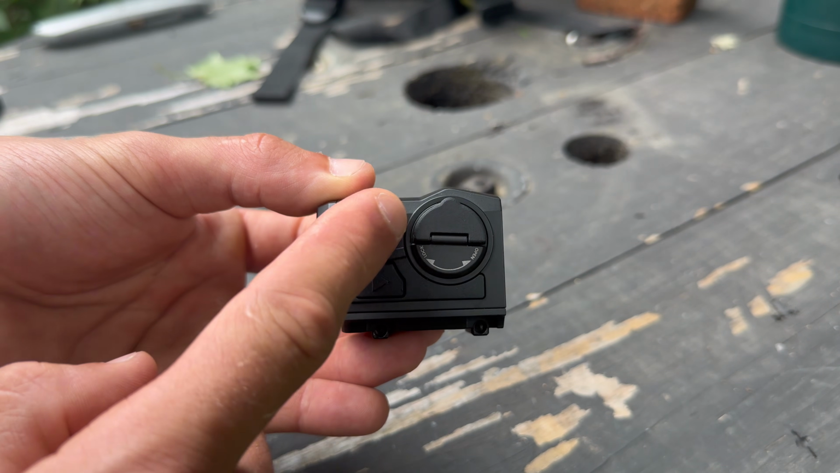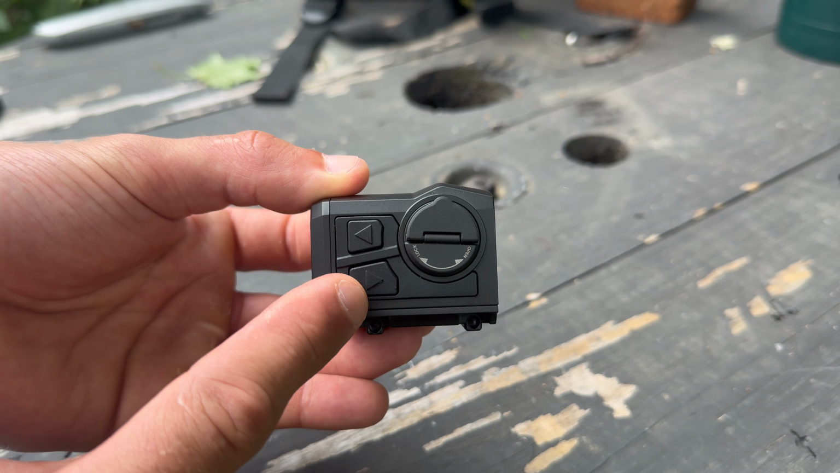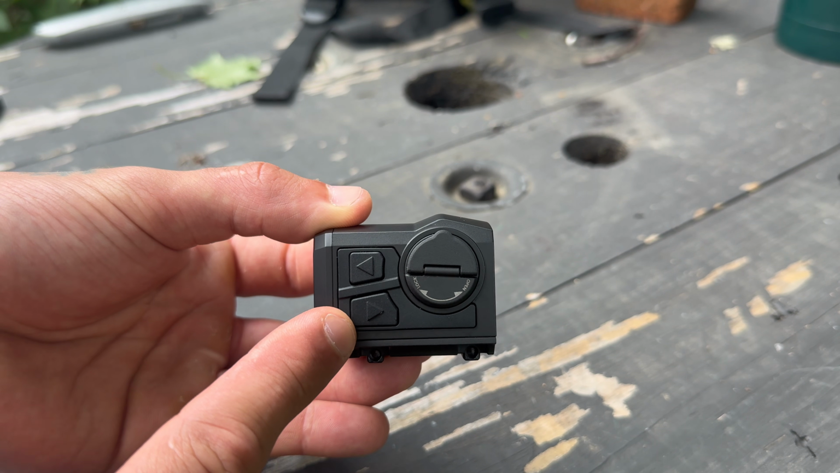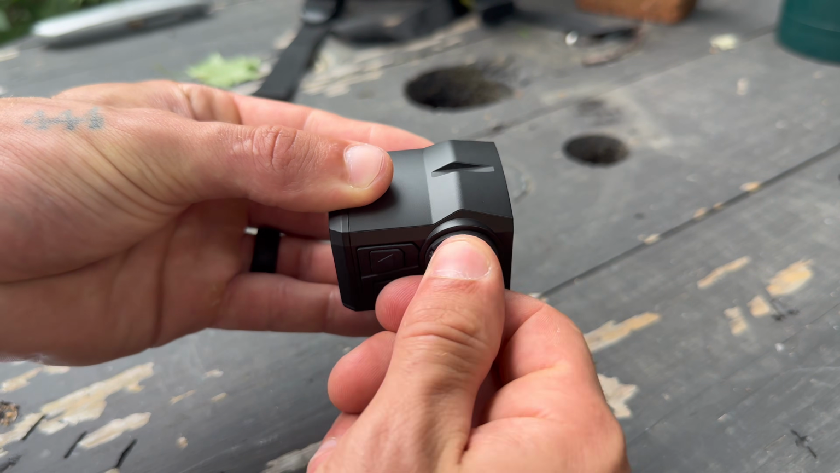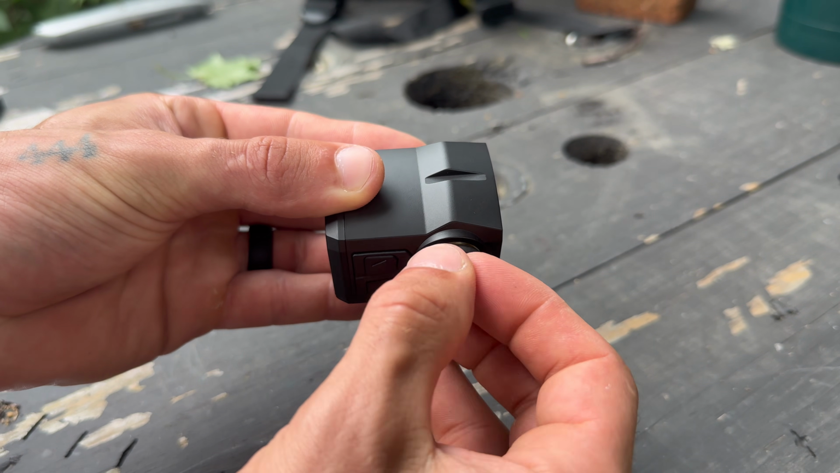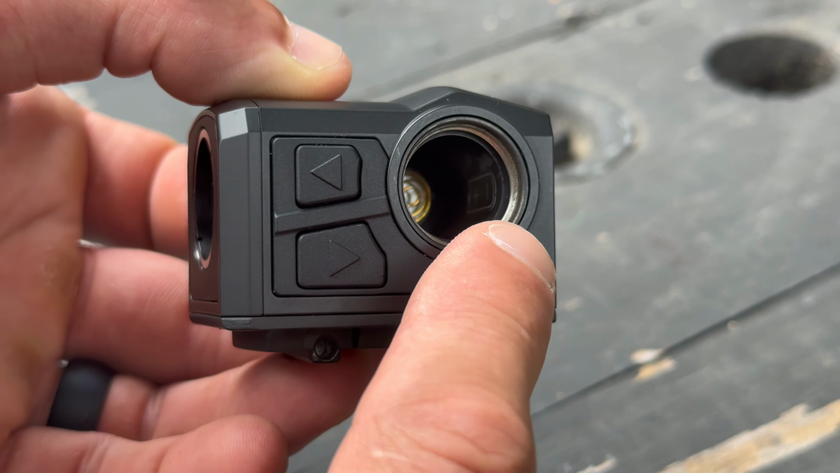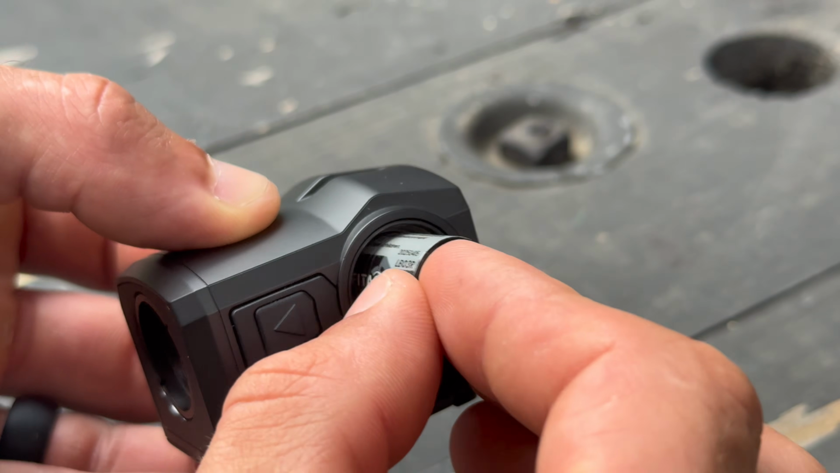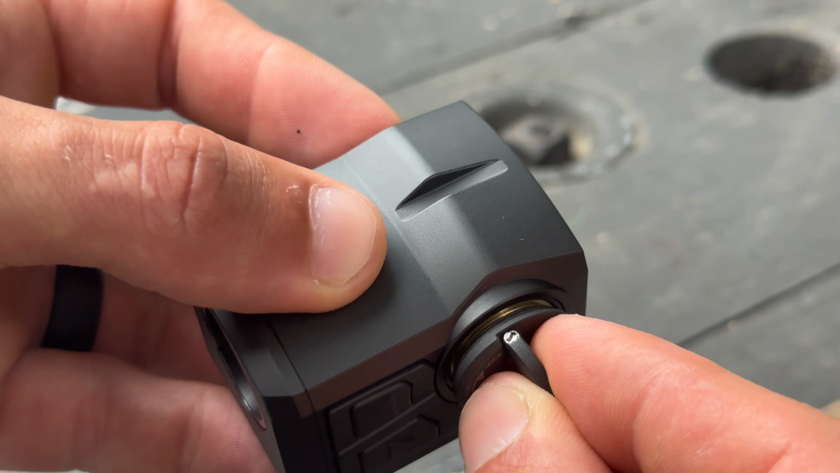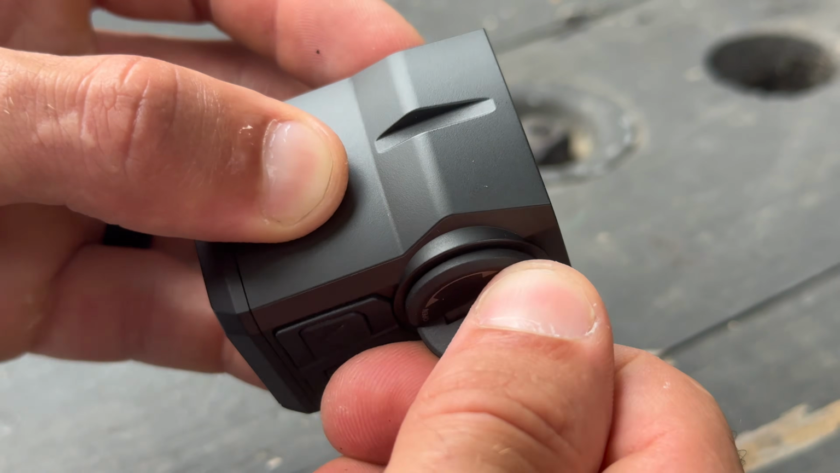The left side of the scope is where all of your fun stuff happens. The left arrow is also the power button, and the right arrow also functions as the menu button. And over here, you have the battery compartment that can fold out and open on the field if needed without any tools. Inside the battery housing, you can see the compartment. It also shows you what side the battery needs to be facing because both sides actually have springs. Load it like a birdshot shell and close that guy shut. Plus, there's a rubber O-ring which should give it some sort of water resistance.